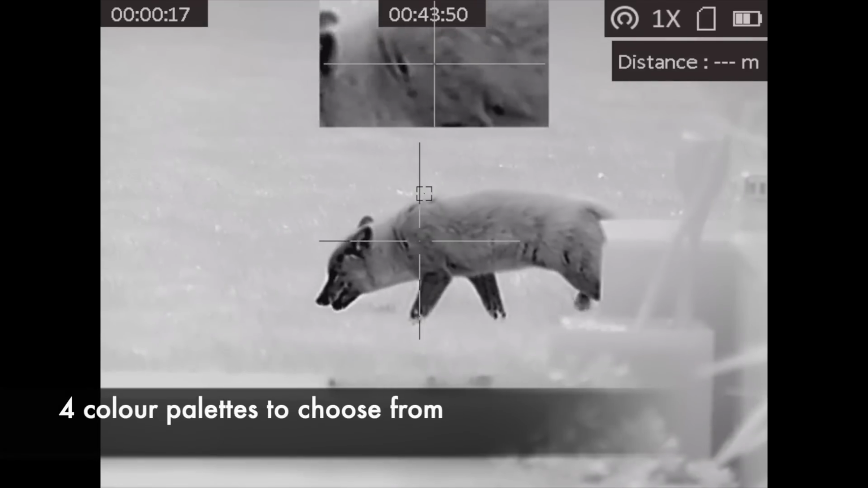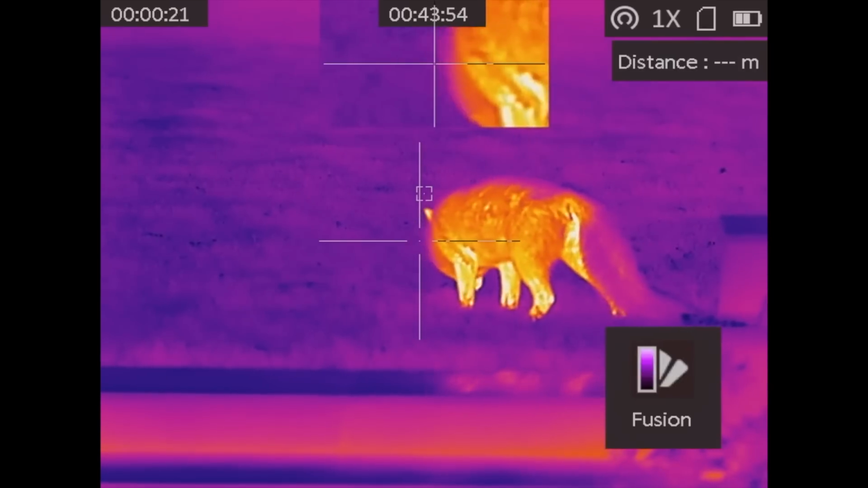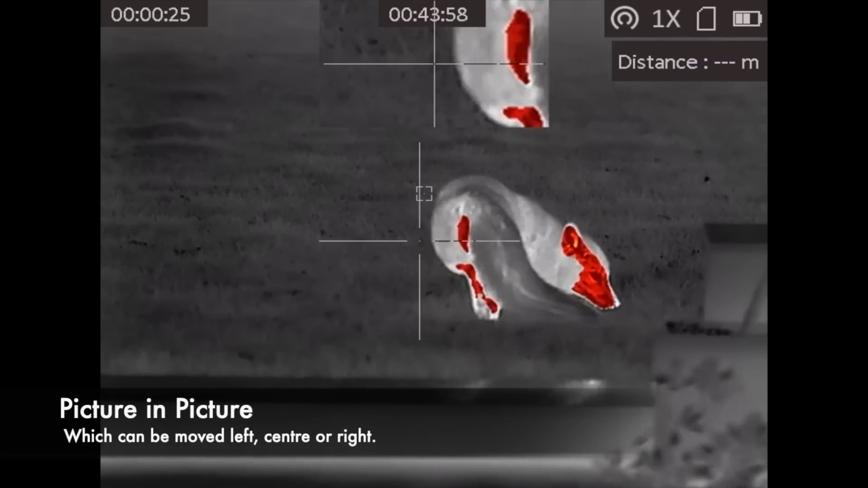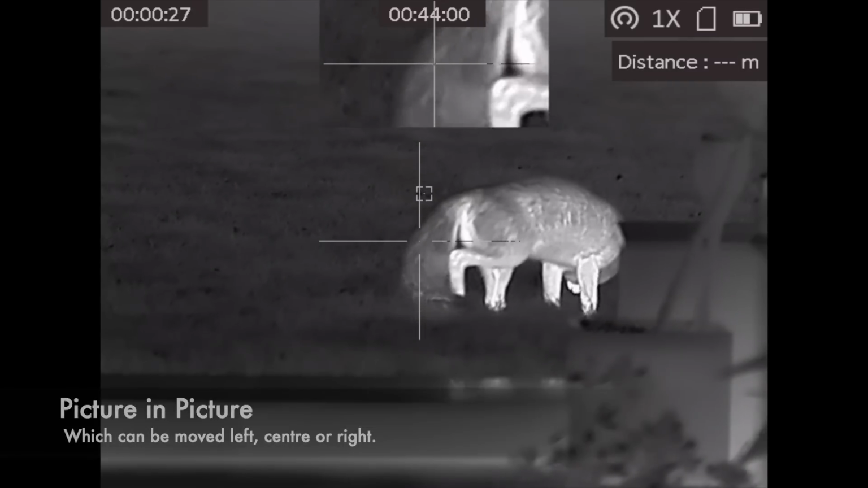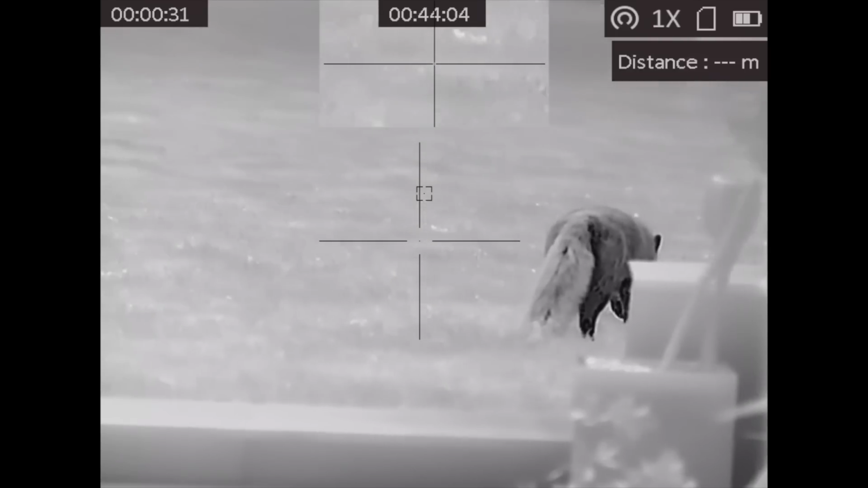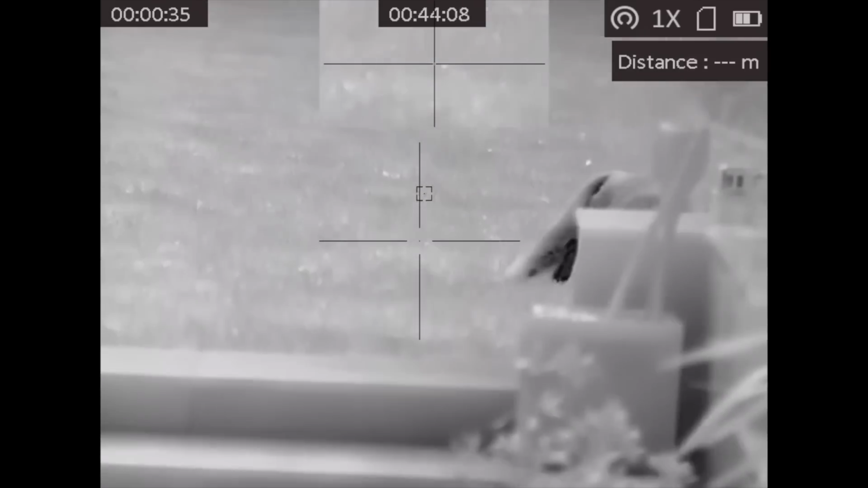There are 4 different colour palettes to choose from on the Panther, as they were on the Thunder: Black Hot, this Fusion colour, Red Hot, White Hot, but my favourite has to be Black Hot. There is also, as you can see on screen now, picture in picture mode for those of you wanting to see a wide field of view with a zoomed in image.